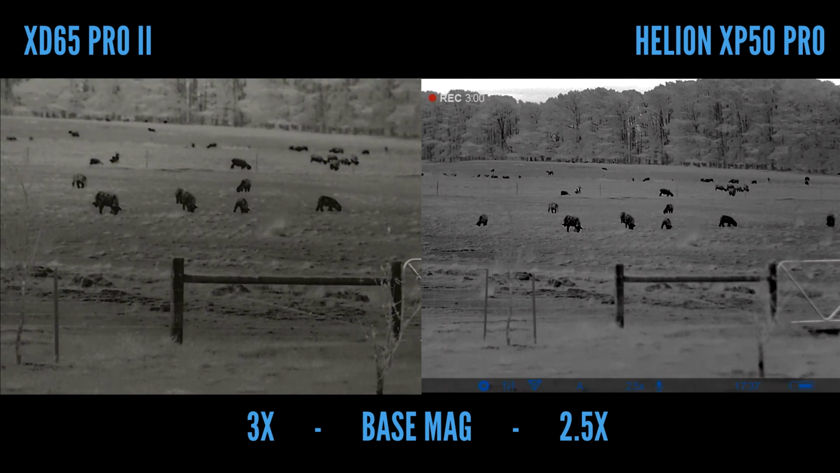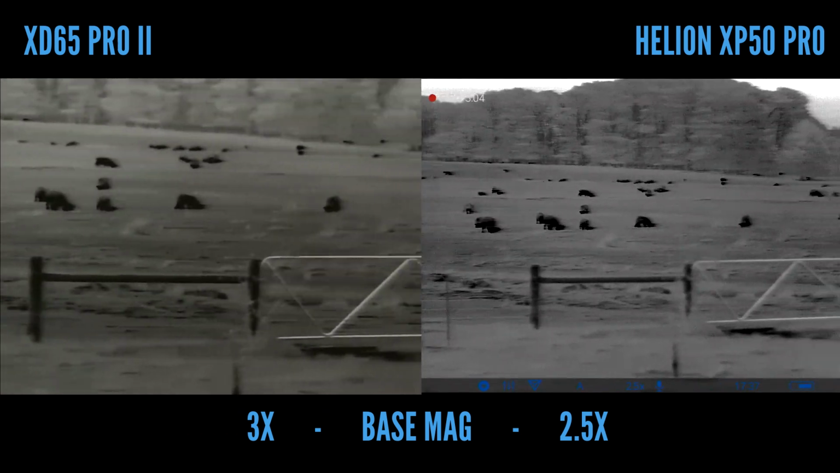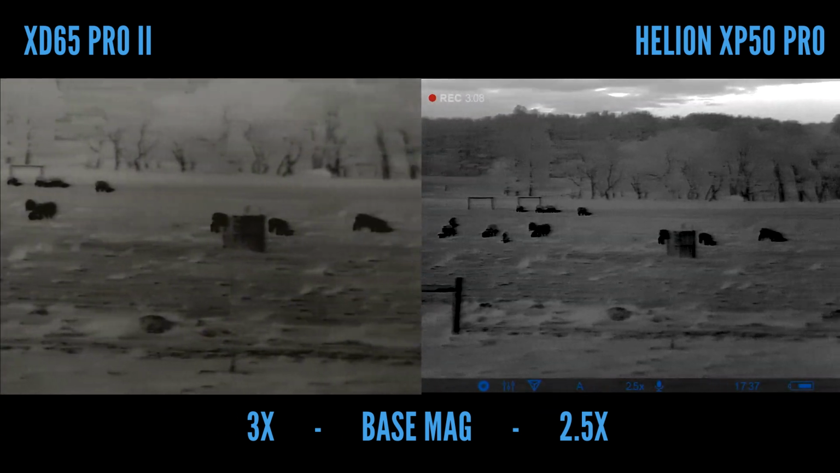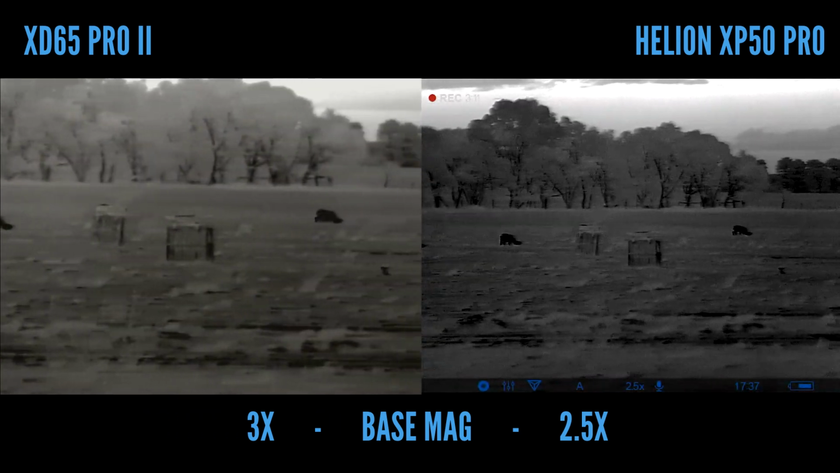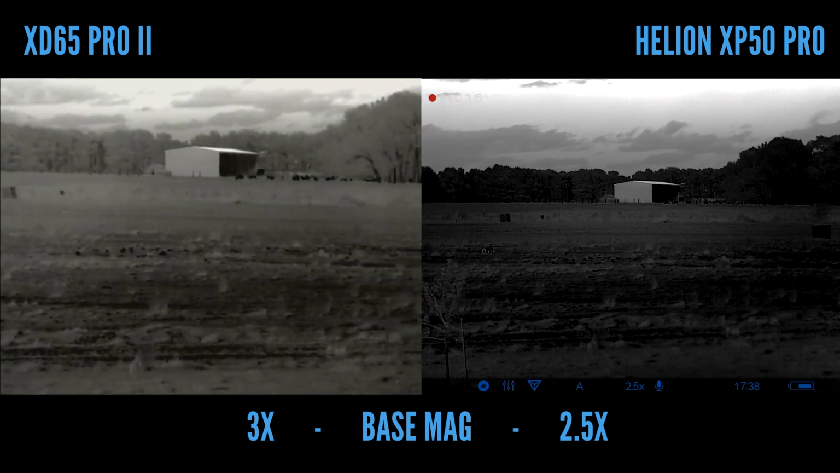Now, I don't normally do this in a review, but I'm going to this time. I'm going to put this one side by side against the HELION 2 XP50 Pro from Pulsar. Now, this isn't a fair comparison, let me be clear. One is almost double the cost, but on paper, they should be close in specs. So I'm going to show it anyway.